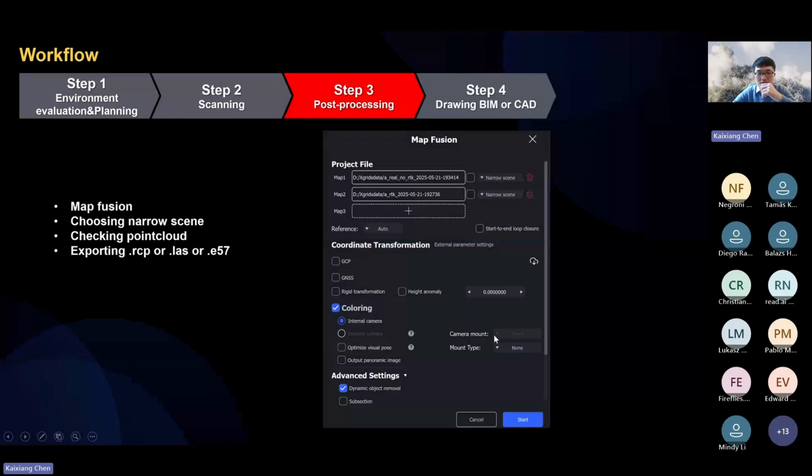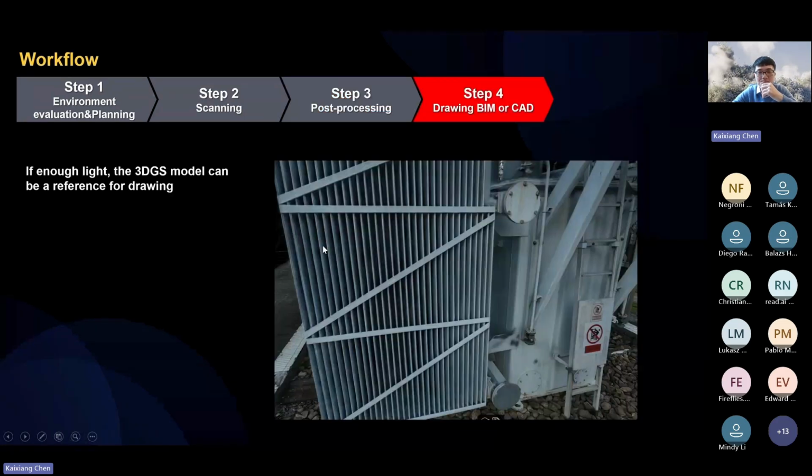After processing, we can check the point cloud quality. If we need to draw a BIM or CAD model later on, we can export RCP, LAS or E57 for further processing. And for customers who would like to draw a BIM model or CAD, if there is enough light during the scanning, we can use the 3D Gaussian splatting model from XGRIDS as a reference.